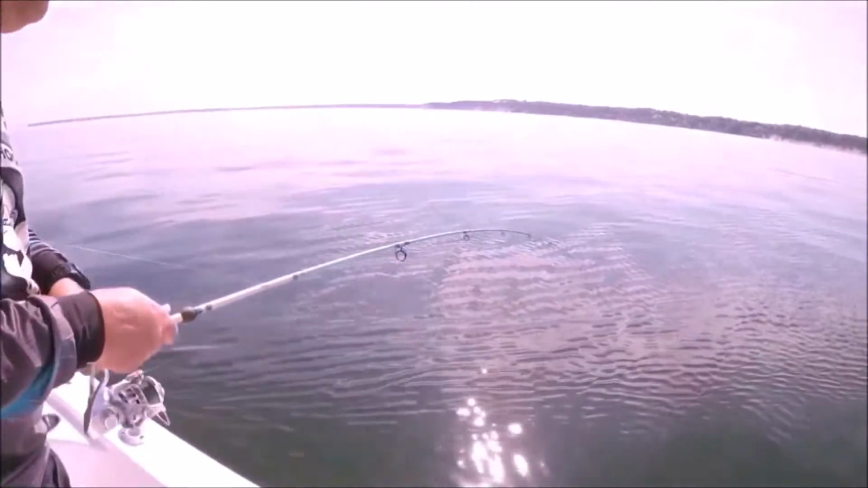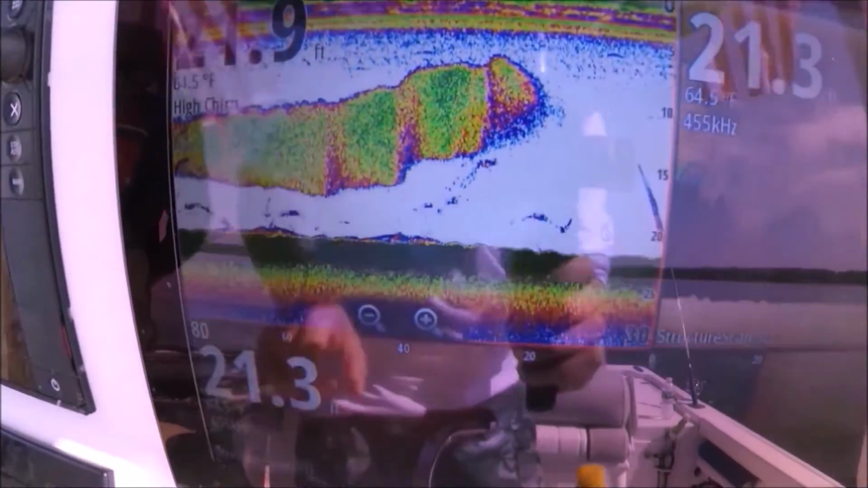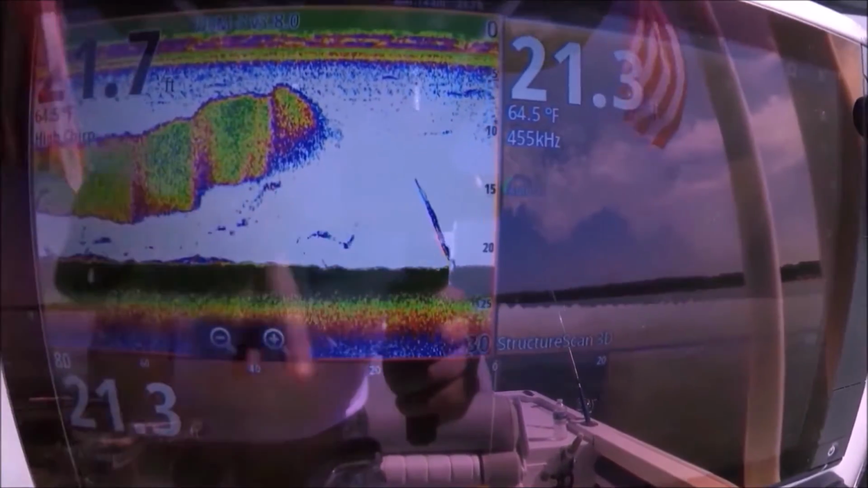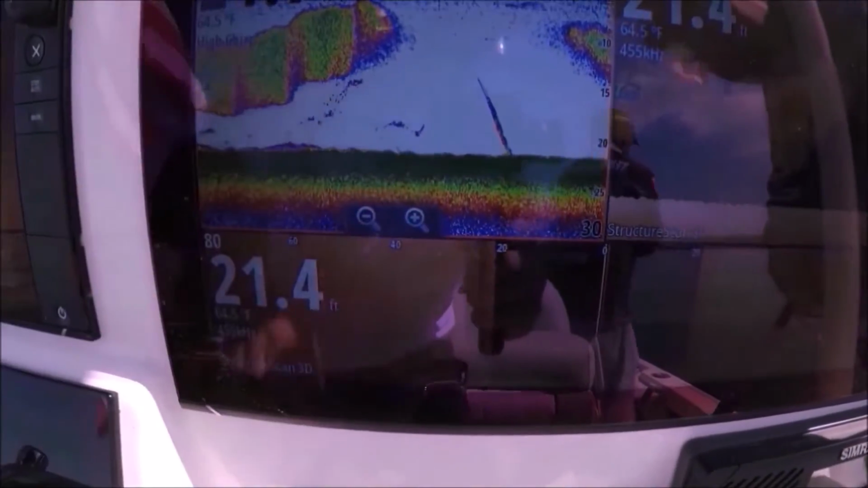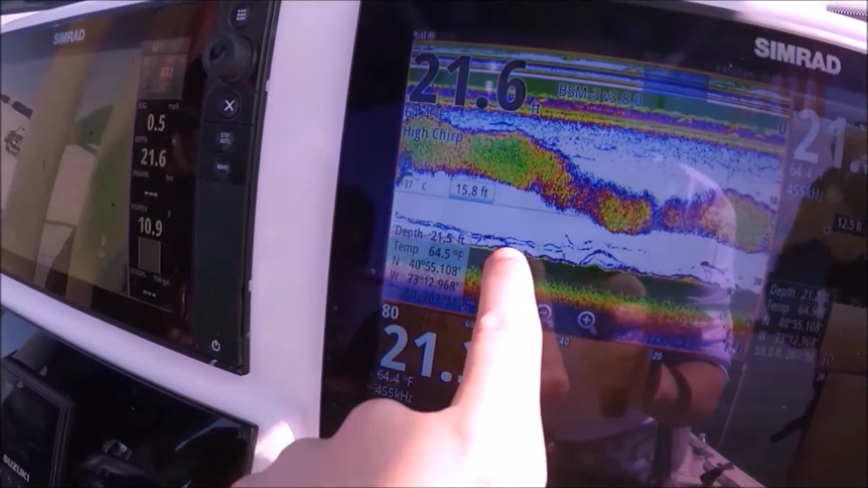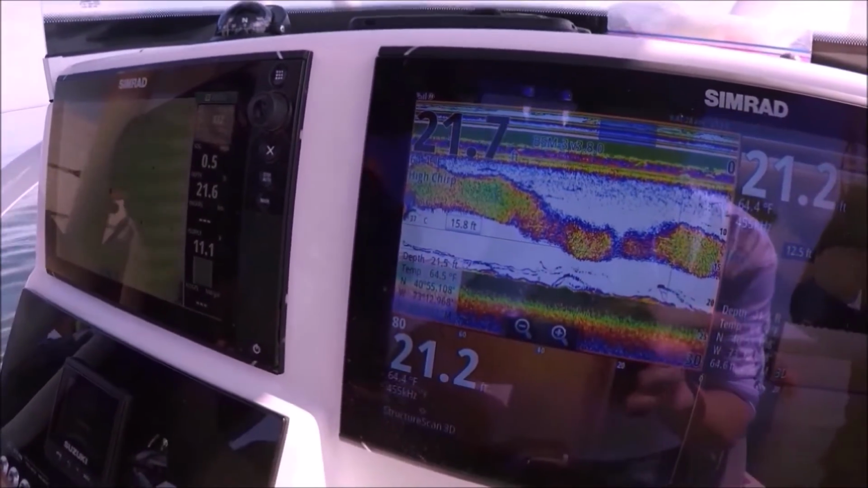And there you go. He just caught that fish. Look, he just lost that fluke, and here he is going right down to the bottom. That Simrad is a maniac. Look at this display, Dre. Check this out. That's that fluke going back down to the bottom. Here's where the fluke was. And these two thin lines, that's his jig.